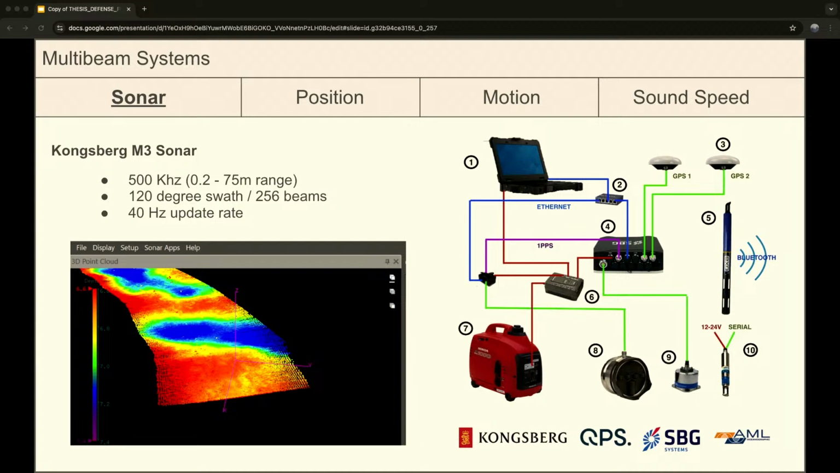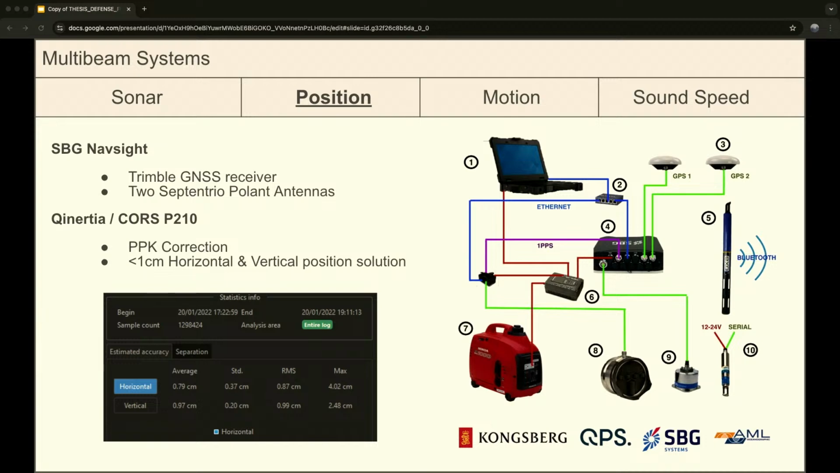And then it also has a 40 hertz update rate. So you're able to send out a signal down to the seafloor about 40 times a second. So again, it's good for these shallow water systems because the signal's traveling so fast up and down from the seafloor that you're going to get a good density along the track of your vessel.